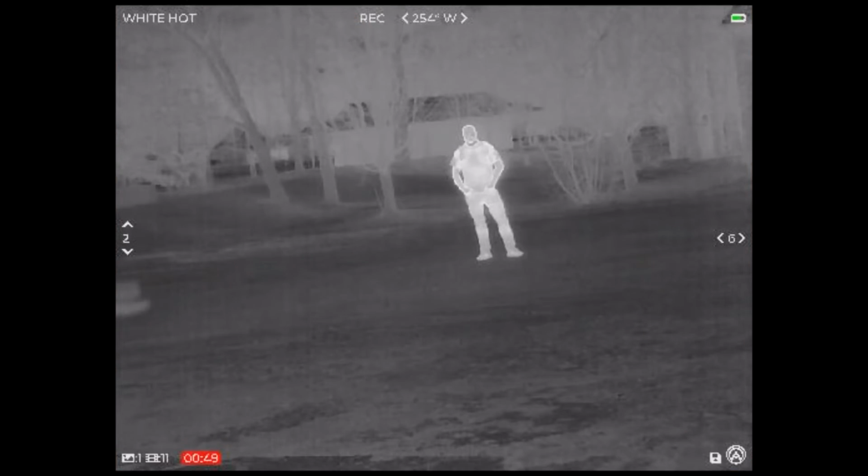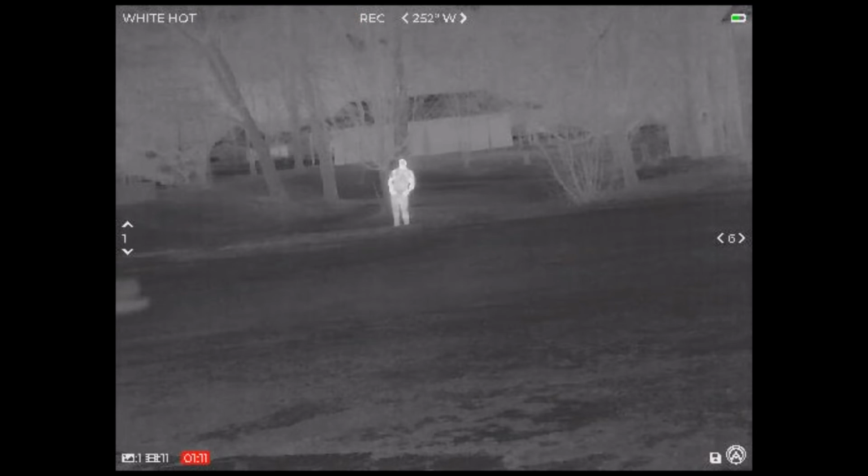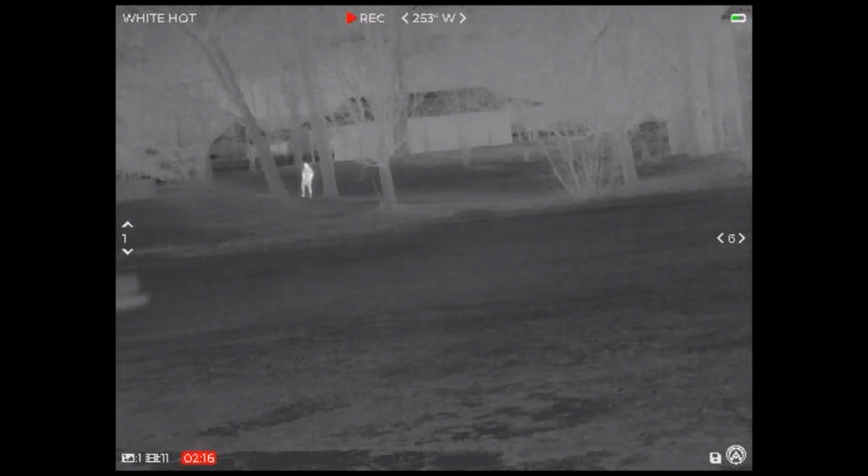So I'll play a video right now of me walking out to 25 yards, and then 75 yards, 100 yards, and 150 yards. And you can see the further that I go out, the harder it is to identify specifically what I am, other than a heat signature when I go even further out. Now, you could still see something at 300 yards. You'll just never be able to know what it was.